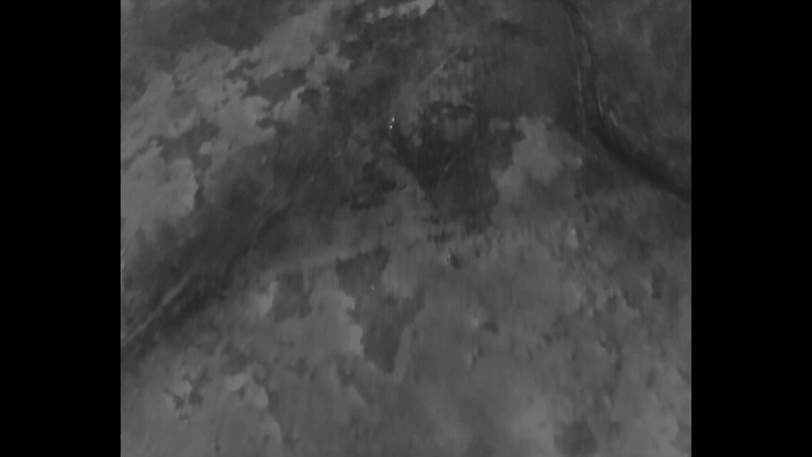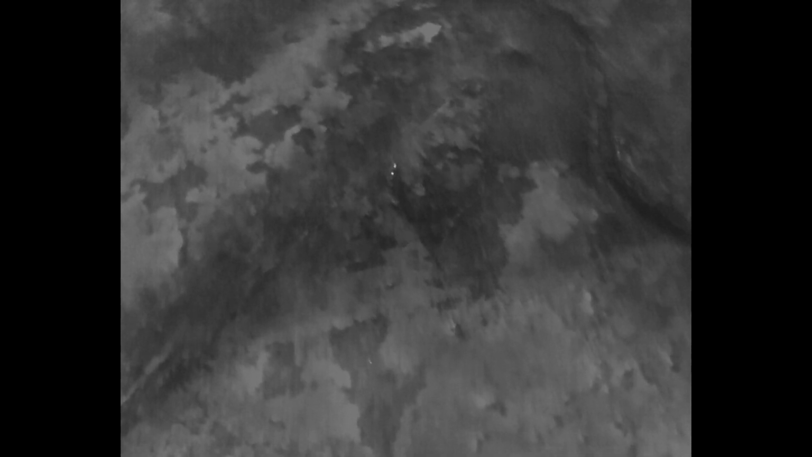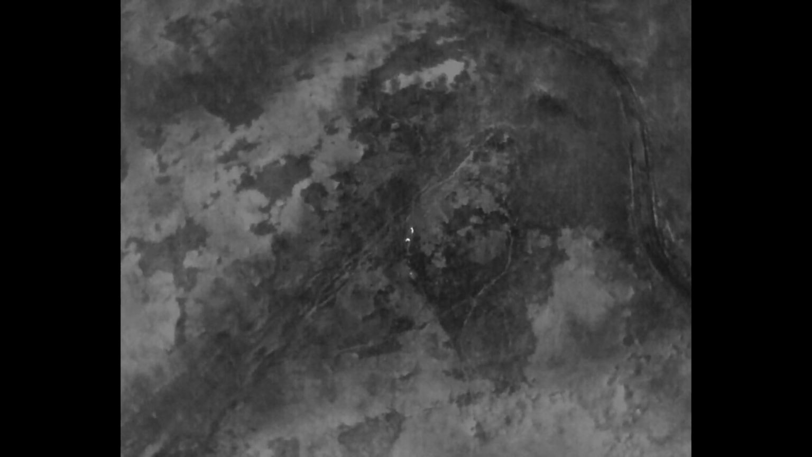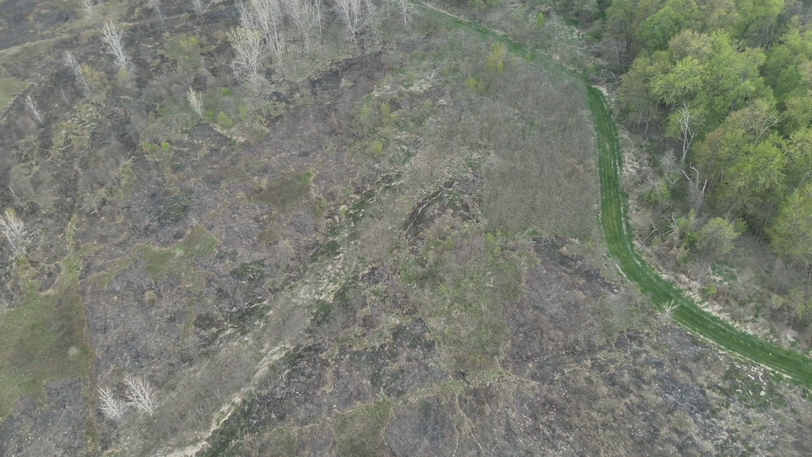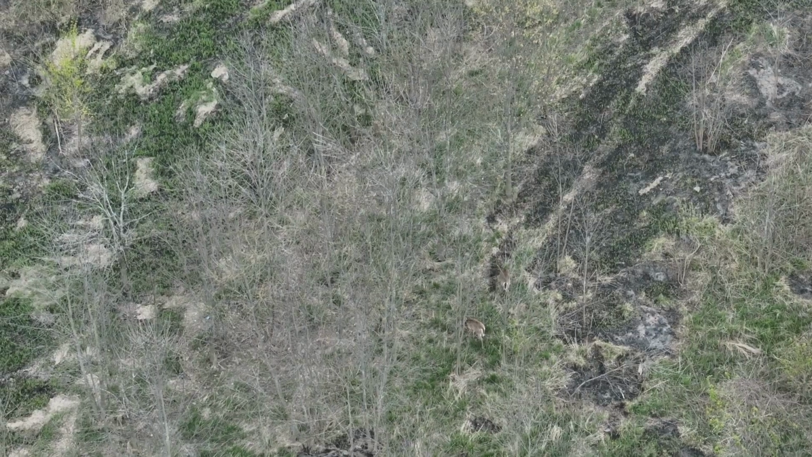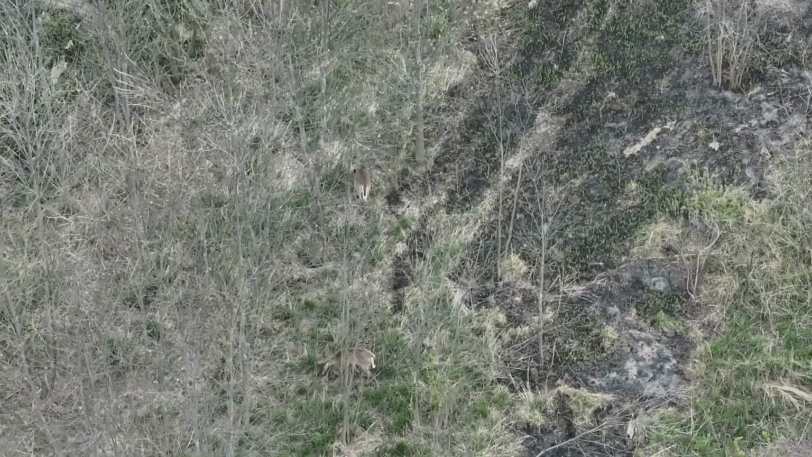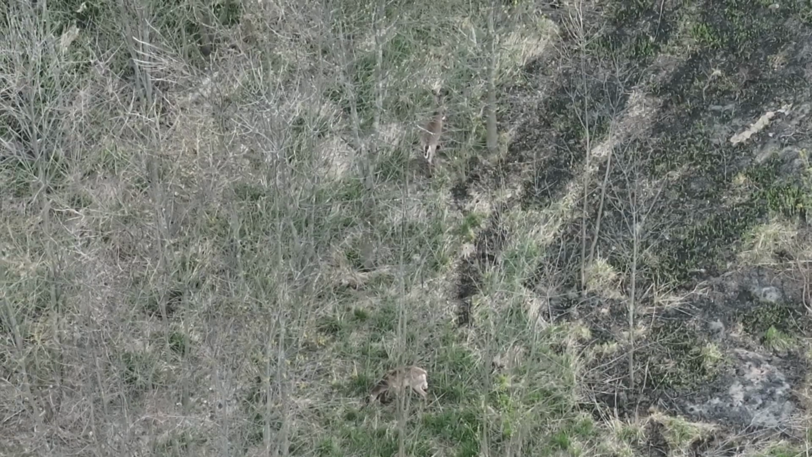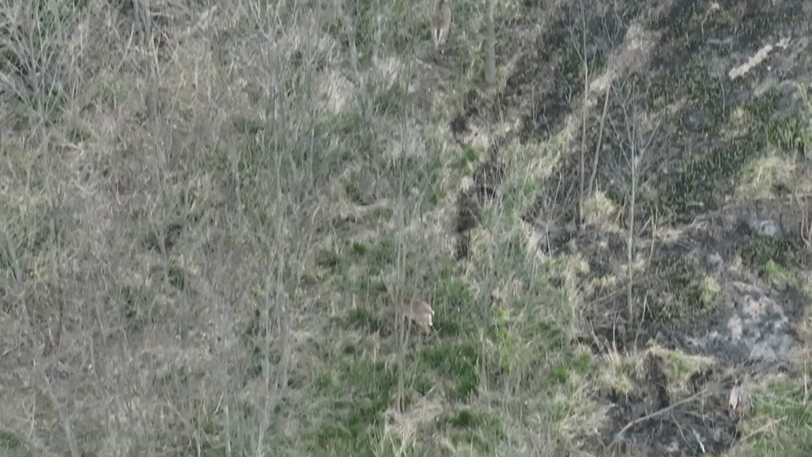What happens when you find an animal like this, you'll pause that automatic mission so you can maneuver the drone to the best location to photograph the animal. And that's what I was doing here. The mission is paused and I am searching for the animal. You'll see the animals come up pretty soon here as I hover, and now I zoom with the Mavic 3T zoom camera. Pretty good shot, very close to